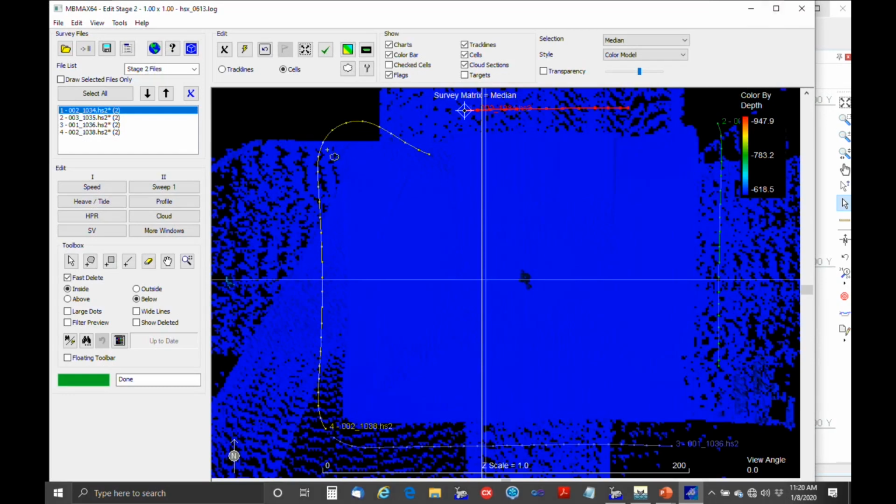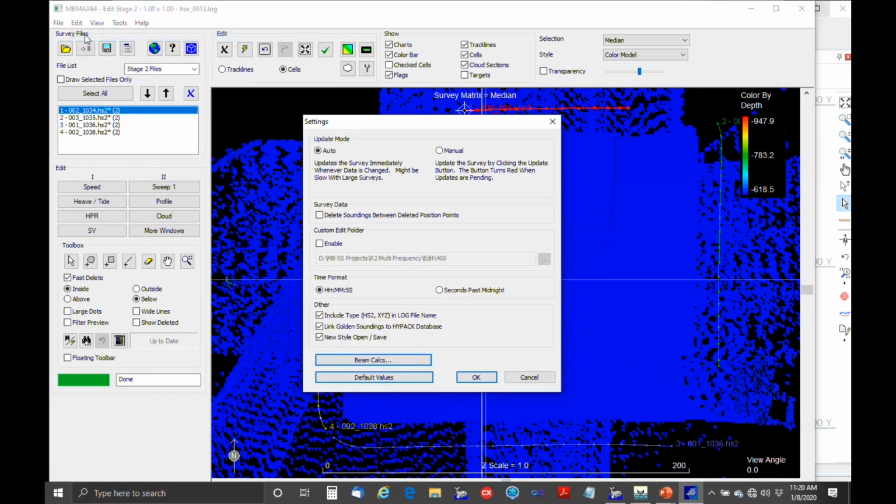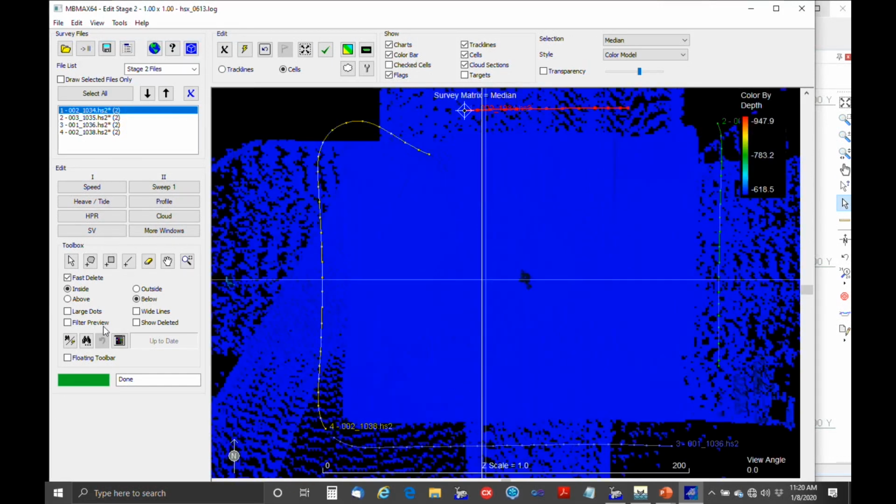So what we can do is we can just remove this section of the line. Delete soundings between deleted positions, and then let's just select this tool. Okay, so we remove that section of the data, hopefully.